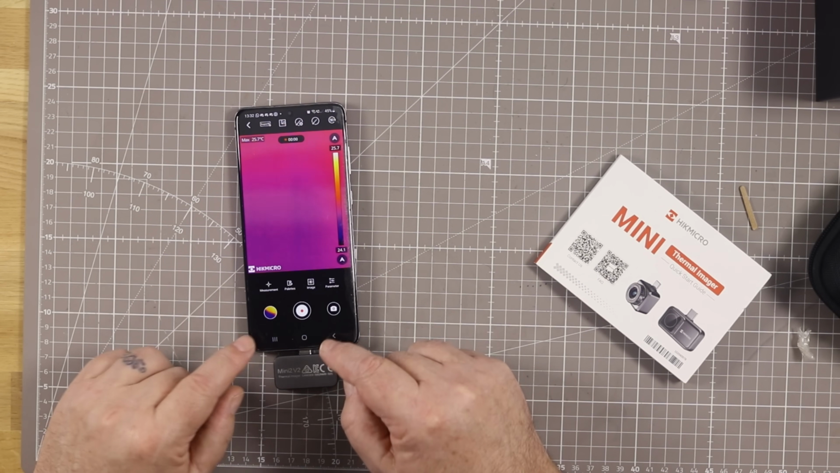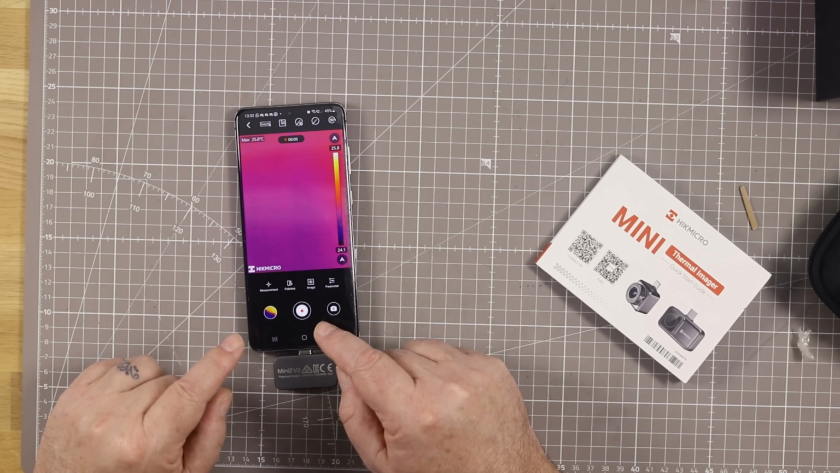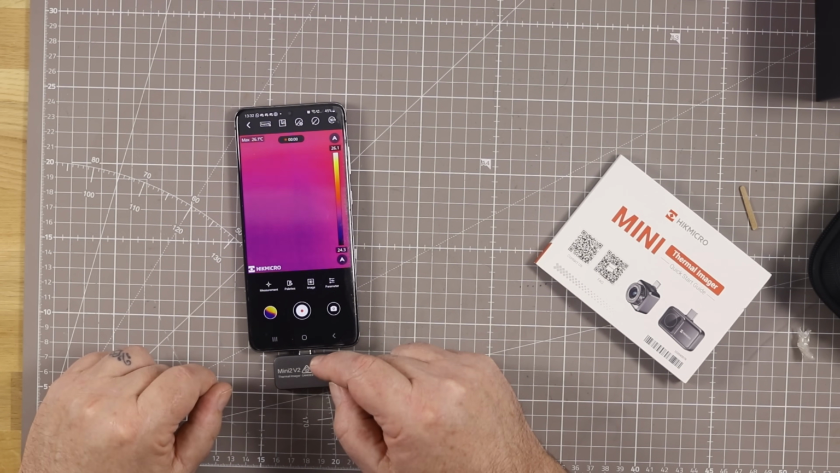All right, so then I've gradually worked out how this thing actually works. I don't know where the images are being saved to, but we will work on that. And the next time you see me, we'll be out in the field and we'll squirt some RF at the bottom of an antenna just to see the temperature differences.